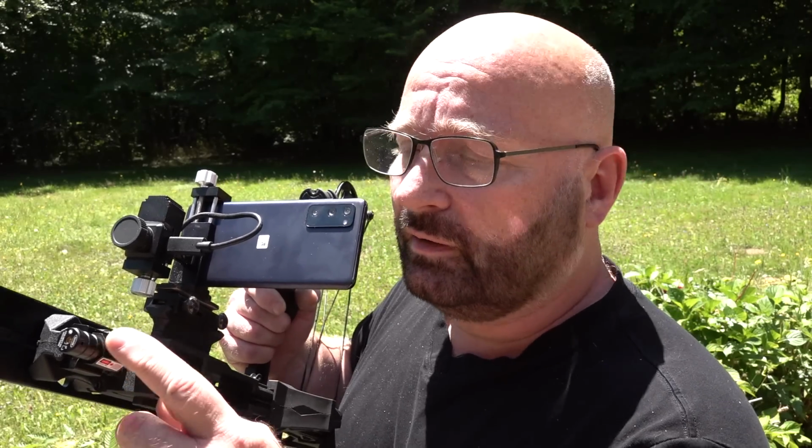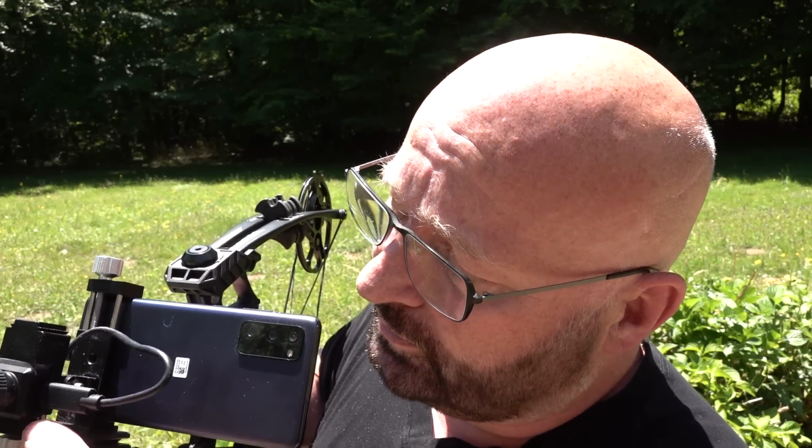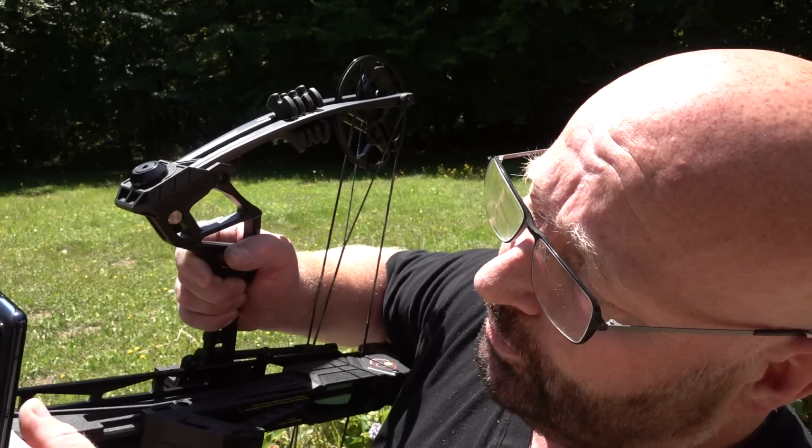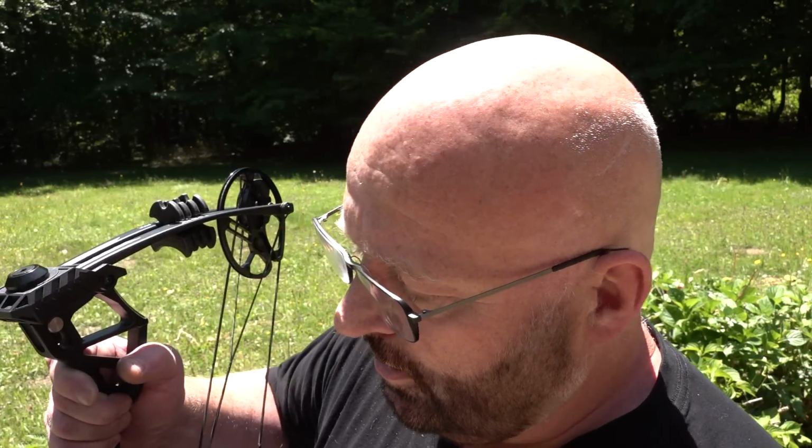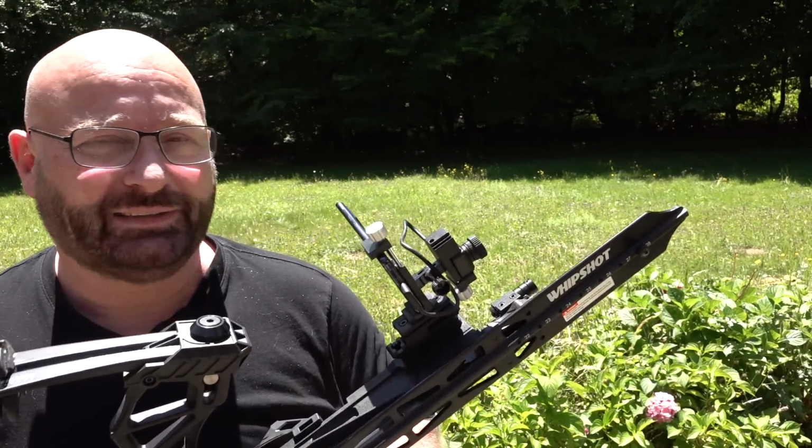I put the laser that is part of the package on the bow independently, on the Picatinny rail of the bow. I made a little adapter for it, from wood of course, what else? And now what I have is a Night Hunter Whipshot. That's right, the Night Hunter Whipshot. Let me show you its features.